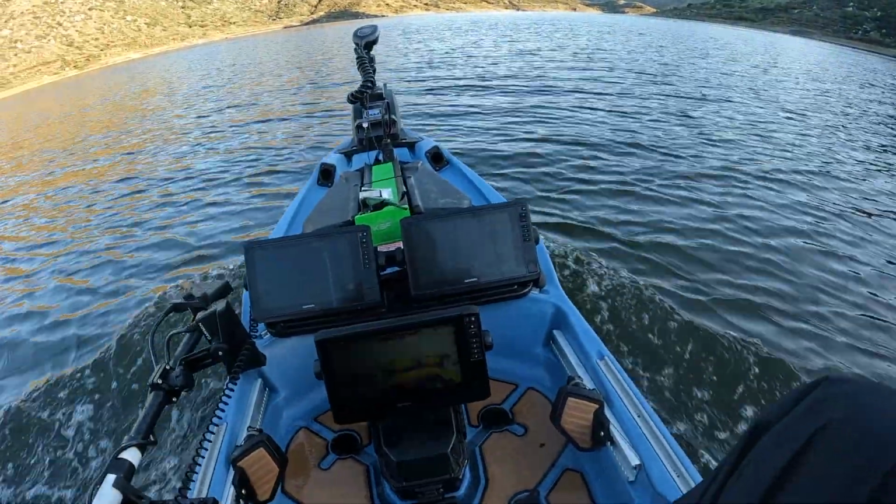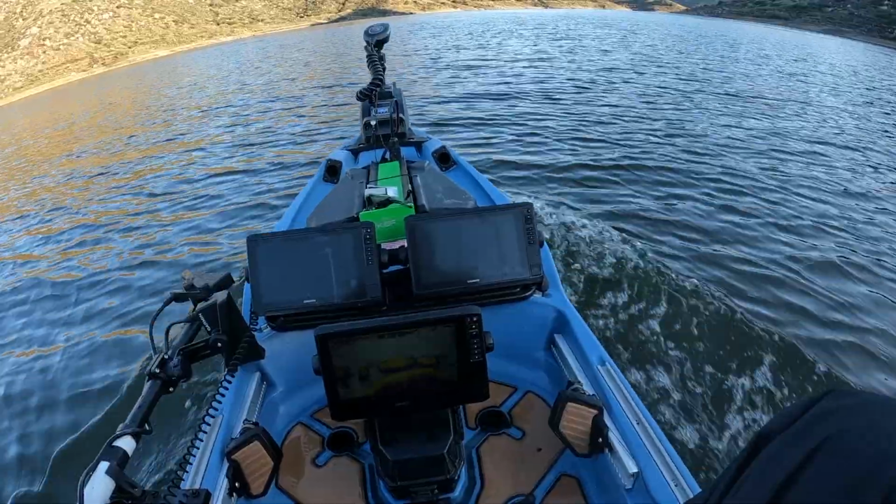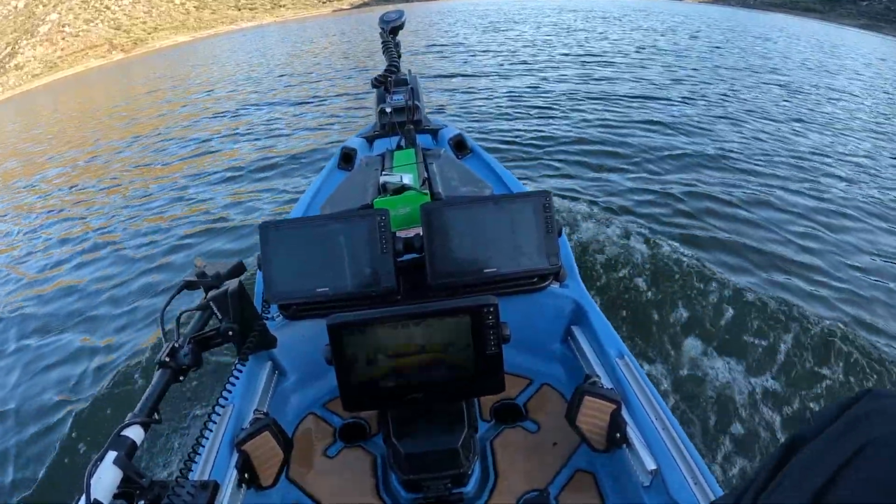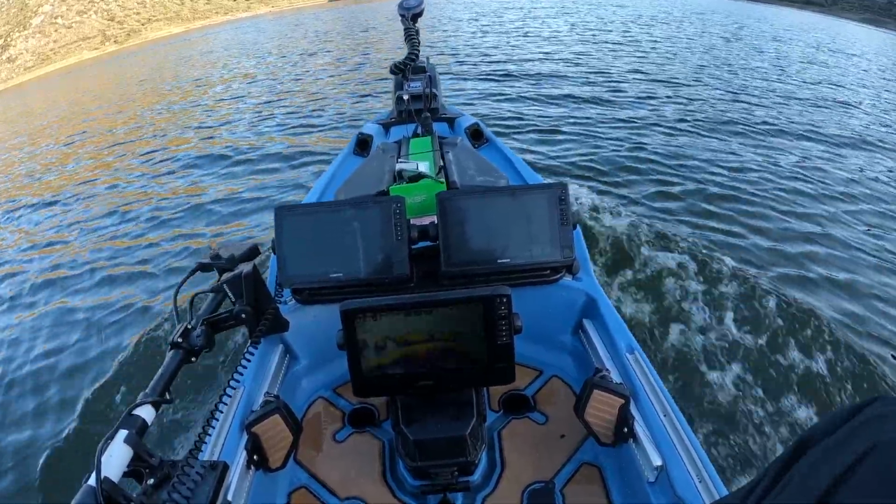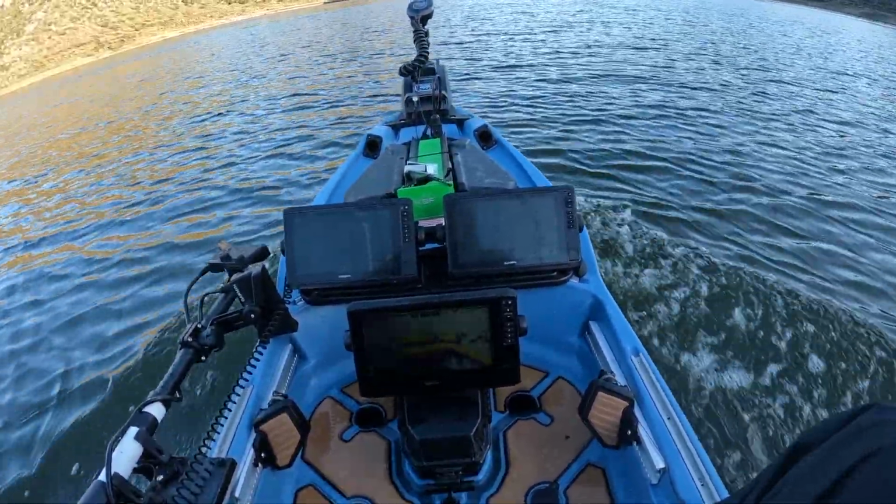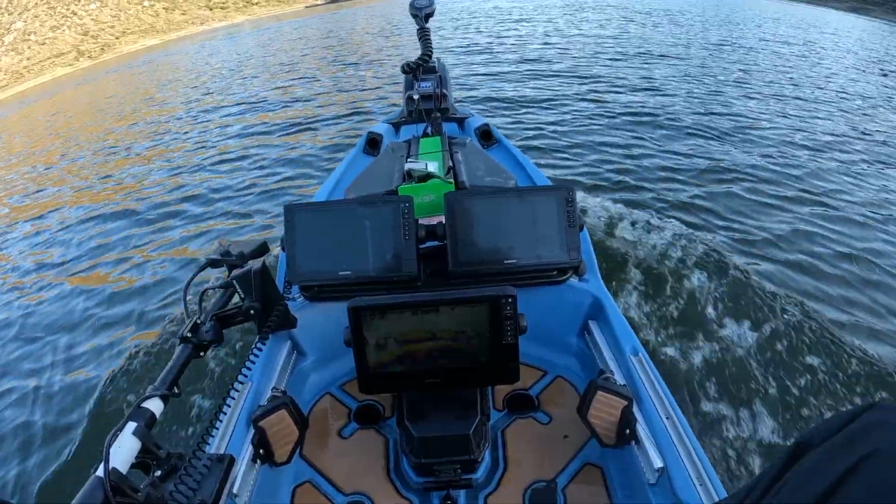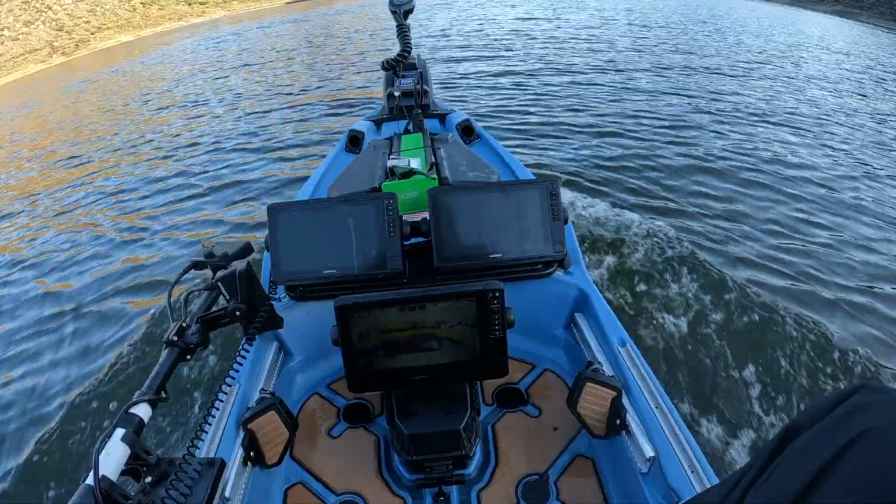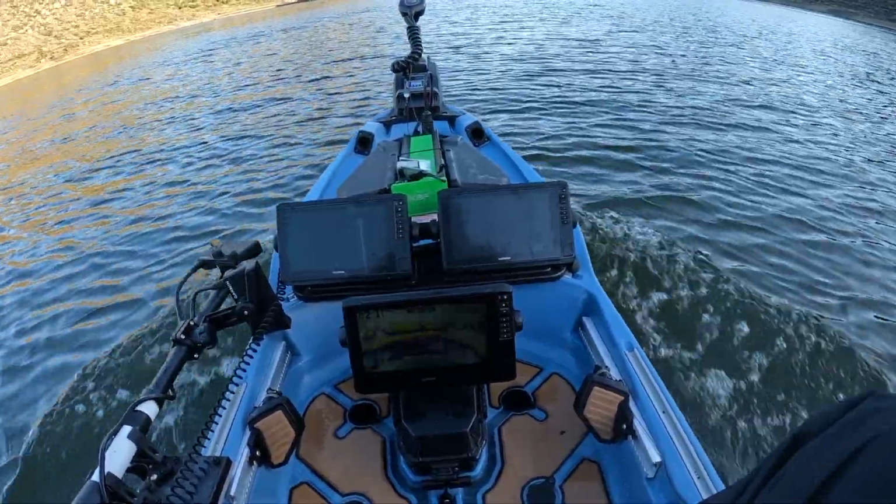Alrighty guys, well, we took off most of the weight in the back with that Newport. I was getting a little water in through the pod. So we just gotta stay positive. We're just running the XI3 now. Got the 135 powering that. And let's get out there and go catch them.